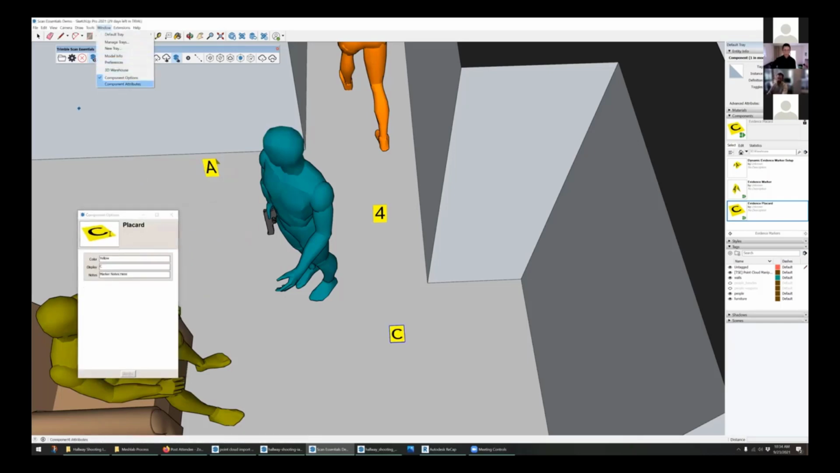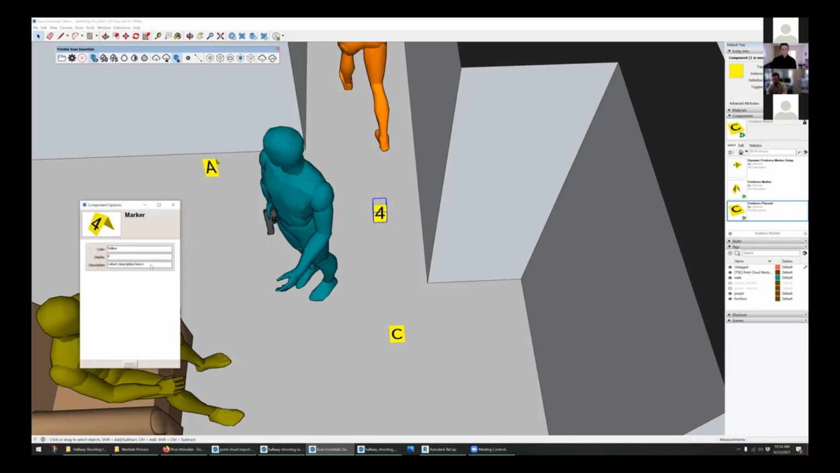It'll accept multiple digits. This is number 23. You can do that. And you can also enter a description here. We'll call that a stain on carpet. A lot of times we use the description field to reference image numbers.